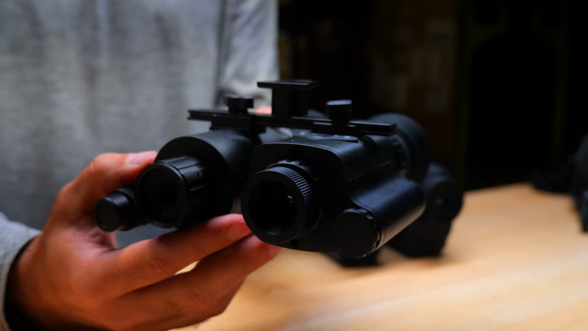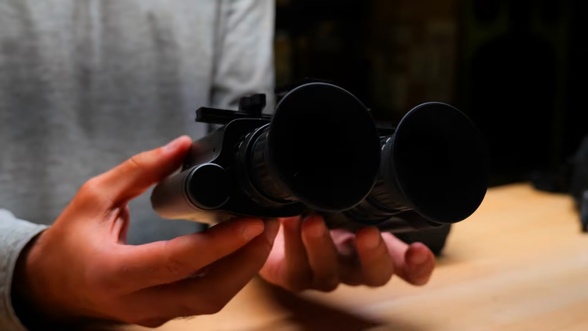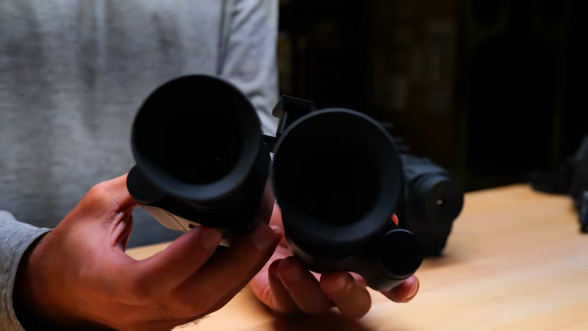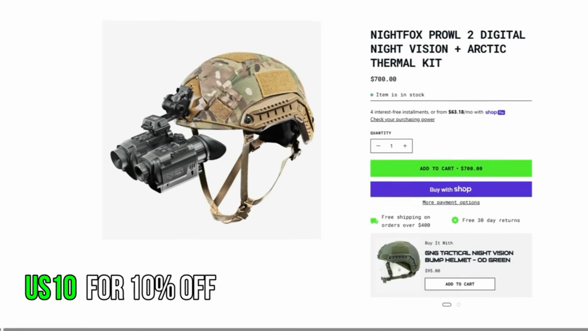At around $700 either way, you're getting side-by-side thermal fusion at a price point that wasn't possible not long ago. If you want a better rounded system with more versatility and the ability to capture footage, the Nightfox system is probably the one that you should go for,